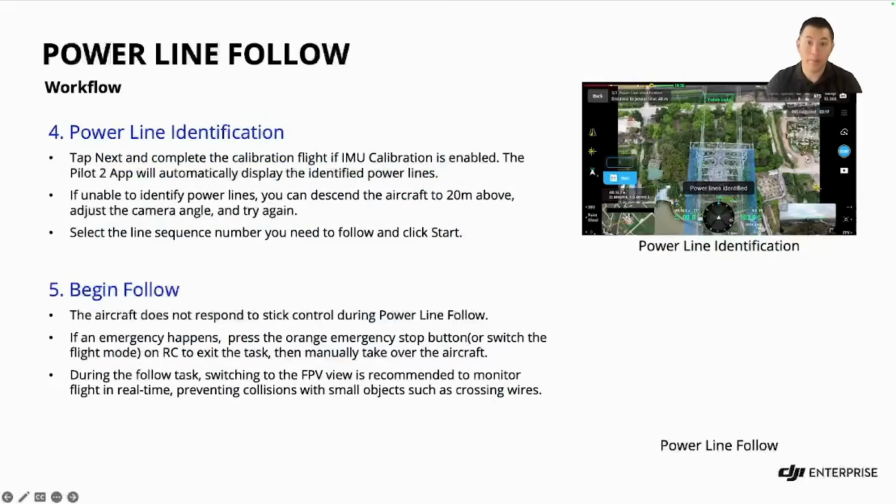Step 4, Powerline identification. Once the IMU calibration is enabled and completed, the app will display some of the identified lines. If you're not seeing the lines or it's not reading the lines, we recommend descending 20 meters and retrying, and then you can select your line and start.